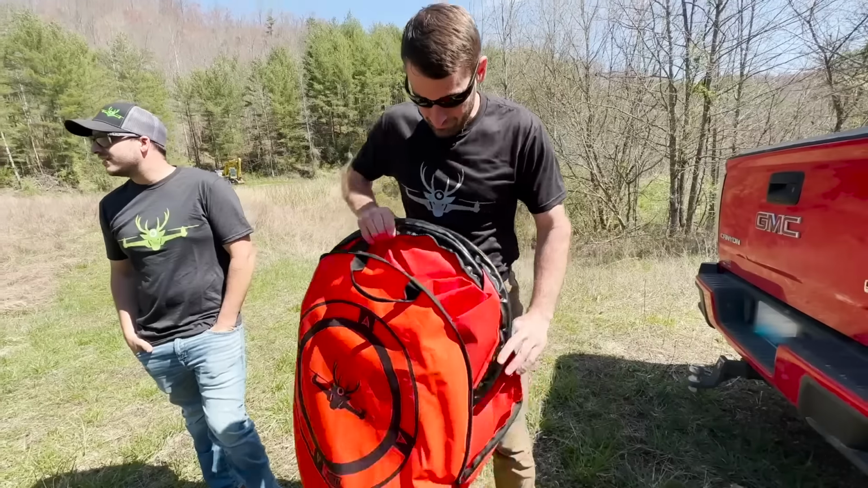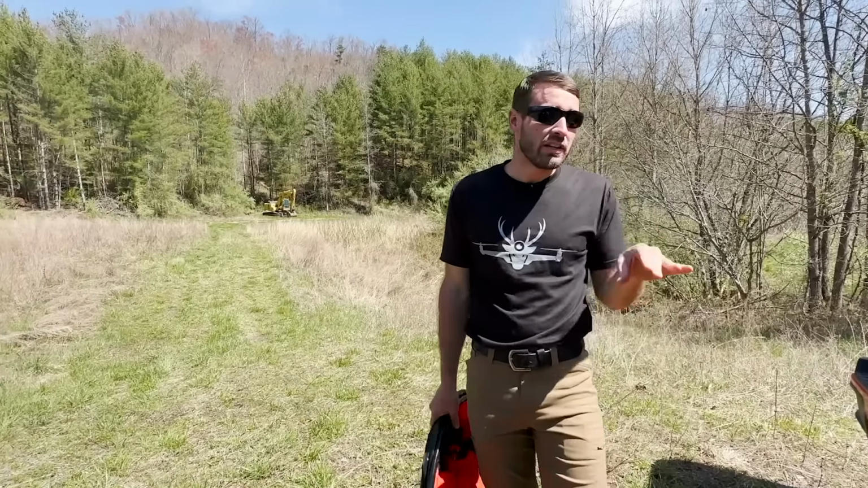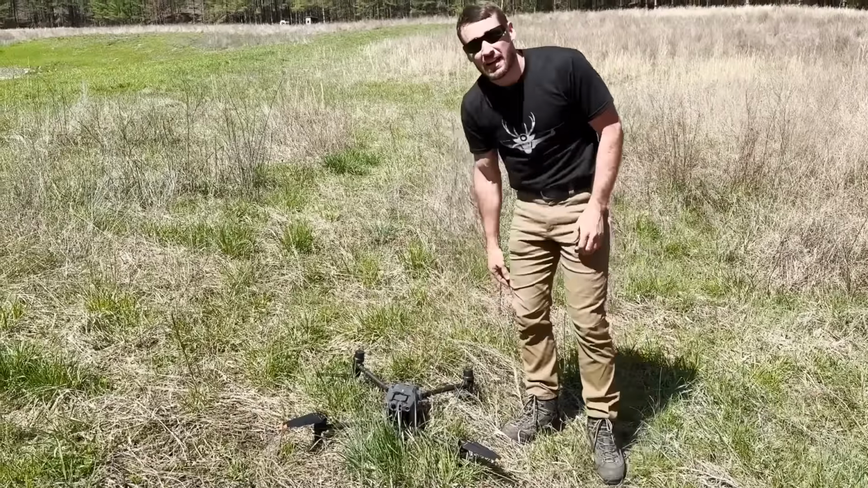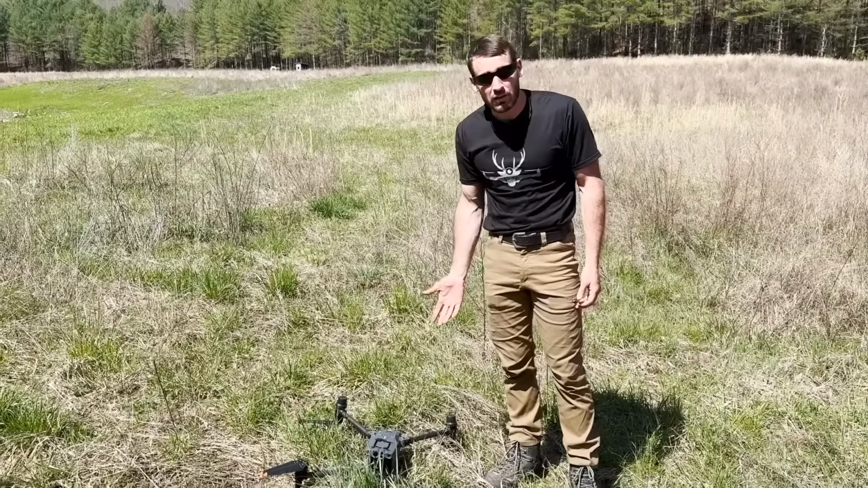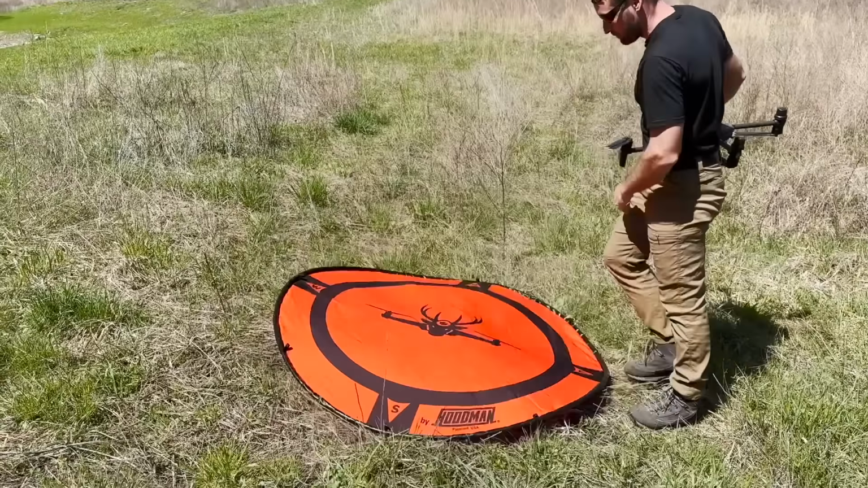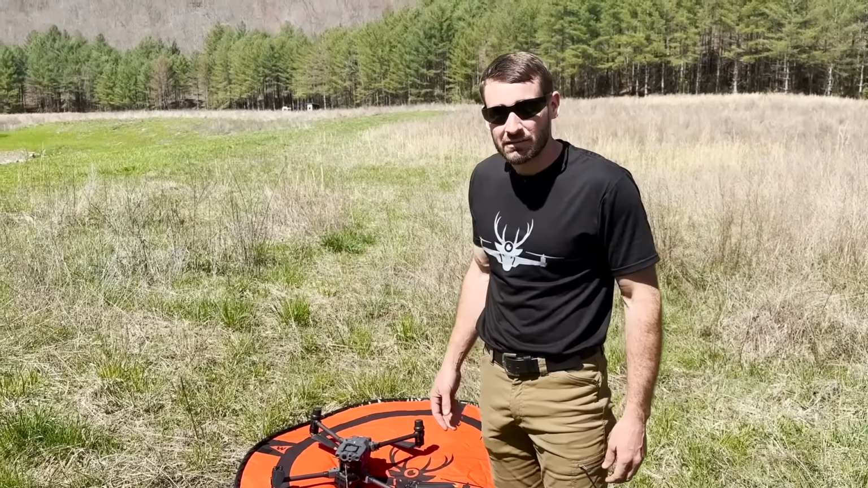So what is this and why is that important? Everybody asks me that: do you really need that little orange thing? Of course, you wouldn't put it here, but if this was your only option in a hayfield, it's not gonna work because the props will hit. So you just throw this thing in the hayfield where you want to take off, set it, good to go. Make sense? Perfect.